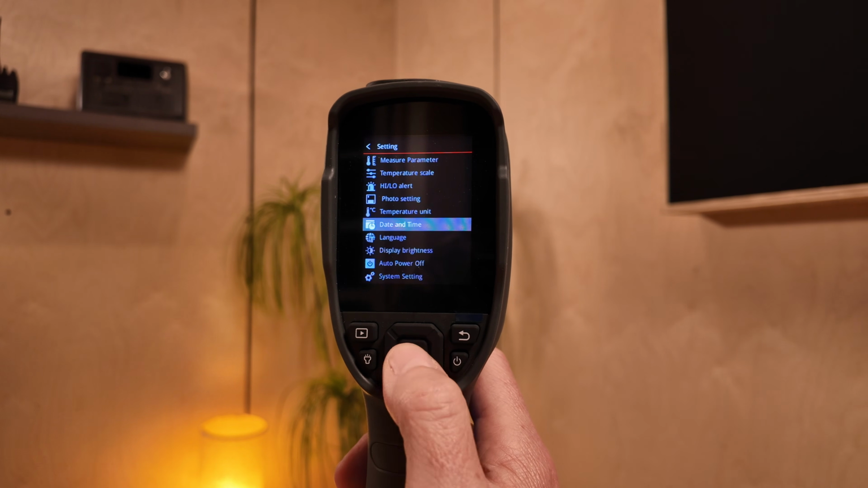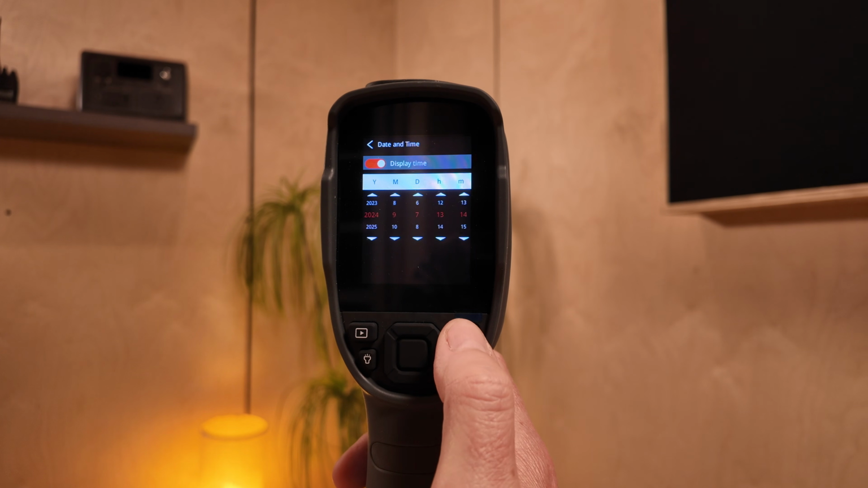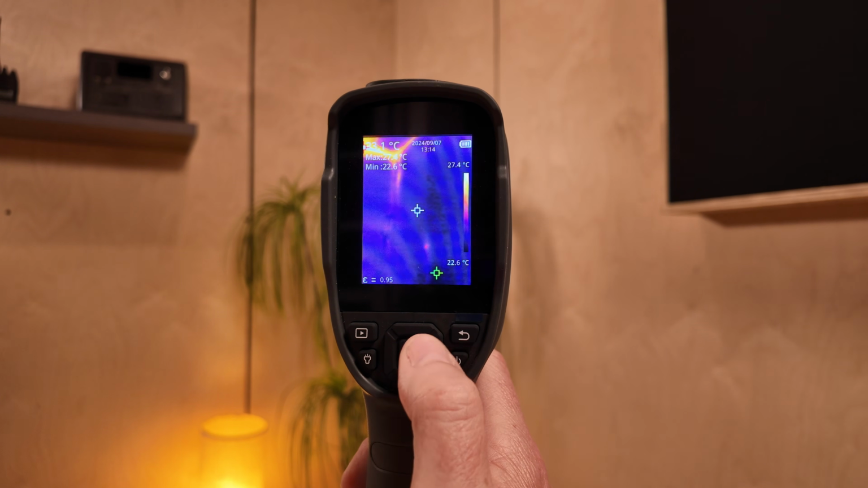So push again of the middle button and now you can set the date and time. For me that is all correct. So go back. Language, yeah, obviously power on and off. So few system settings here, but you don't really need that.